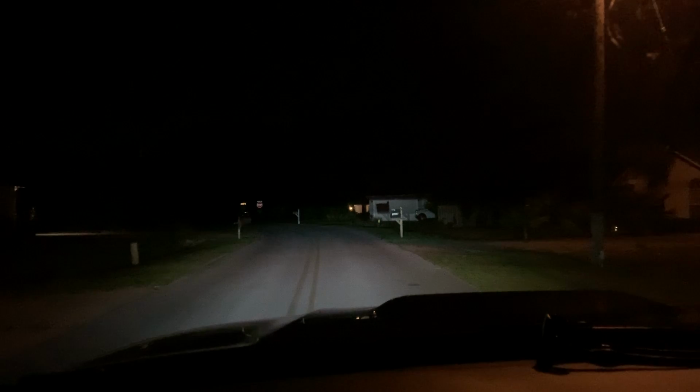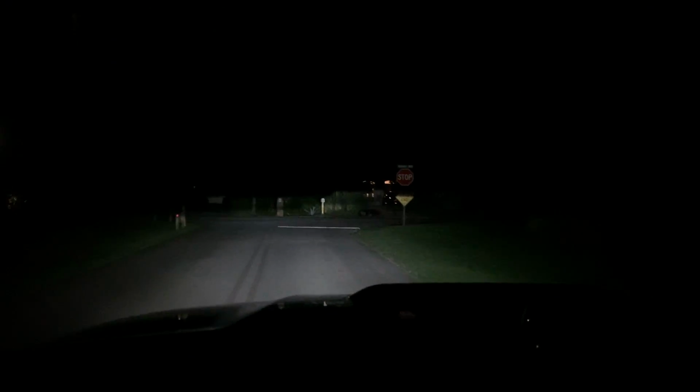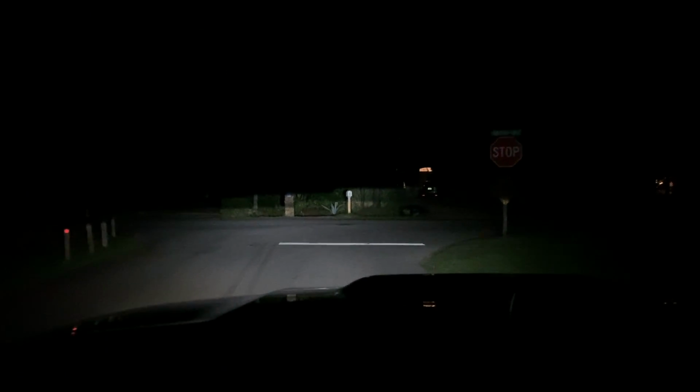Okay, so as always, camera never does lights justice. And guys, I have not adjusted these at all, as you could see with the cutoff right there. Just waited for the sun to go down, got in the vehicle, and just started driving basically. So I have not adjusted it. I just wanted to see how these things were essentially out of the box, and holy crap, not exaggerating.